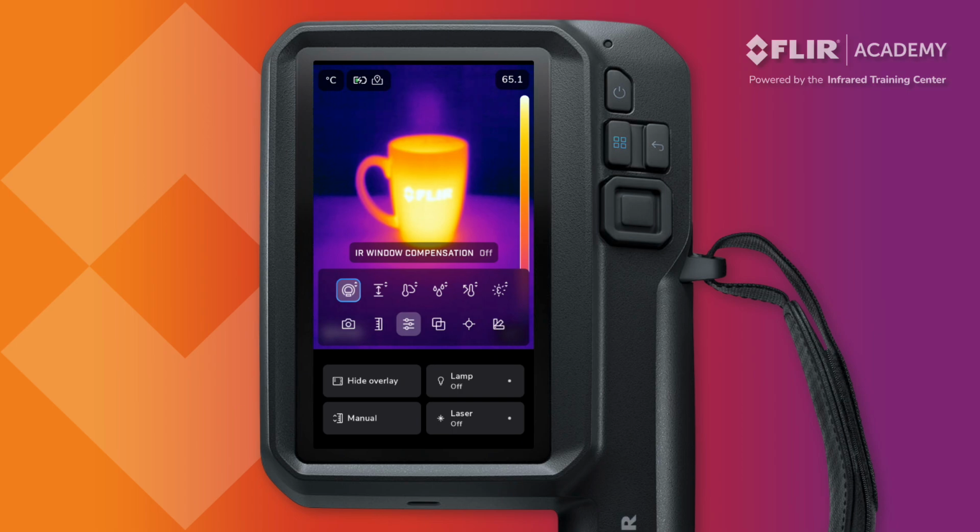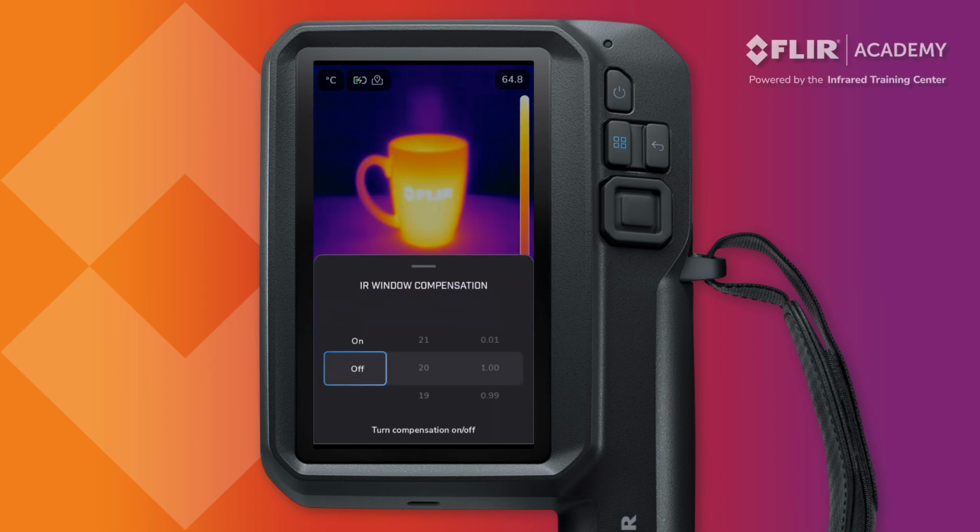And if you're inspecting a target through an infrared window, adjusting the optics transmission setting, along with the window temperature, is essential to ensure you're getting an accurate temperature measurement through these devices.